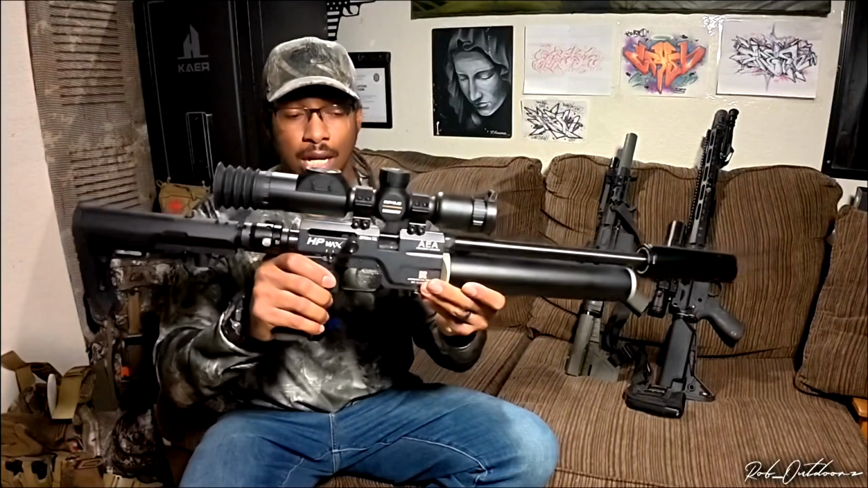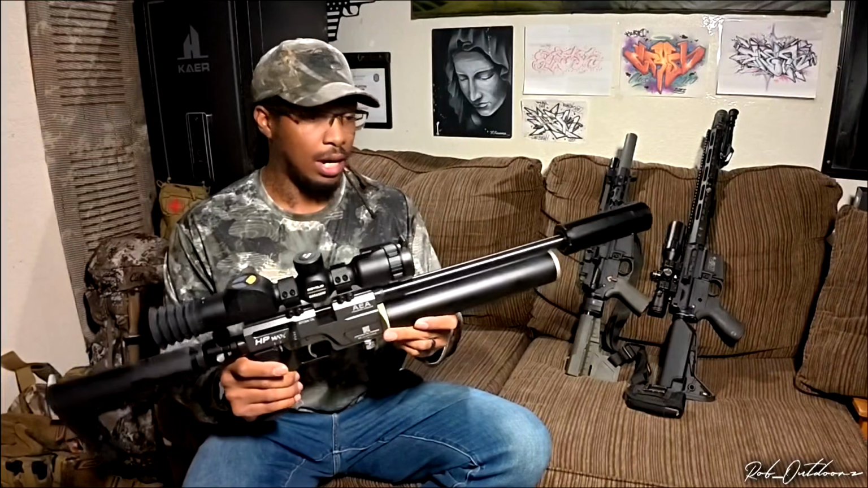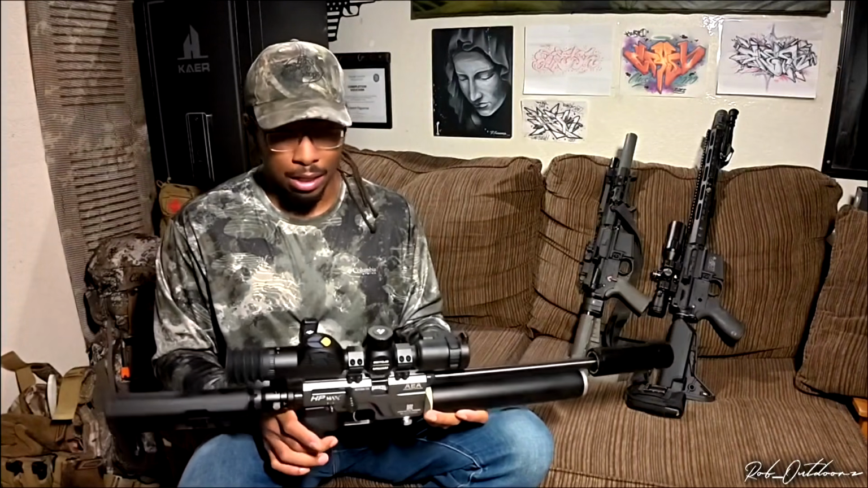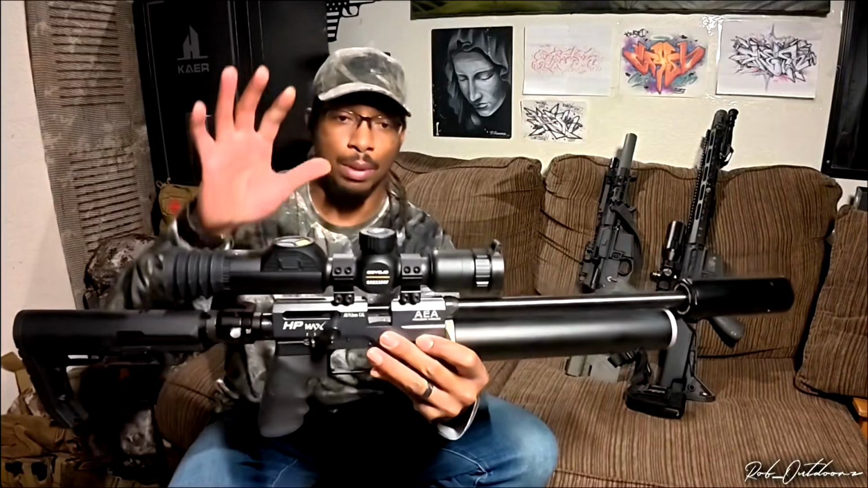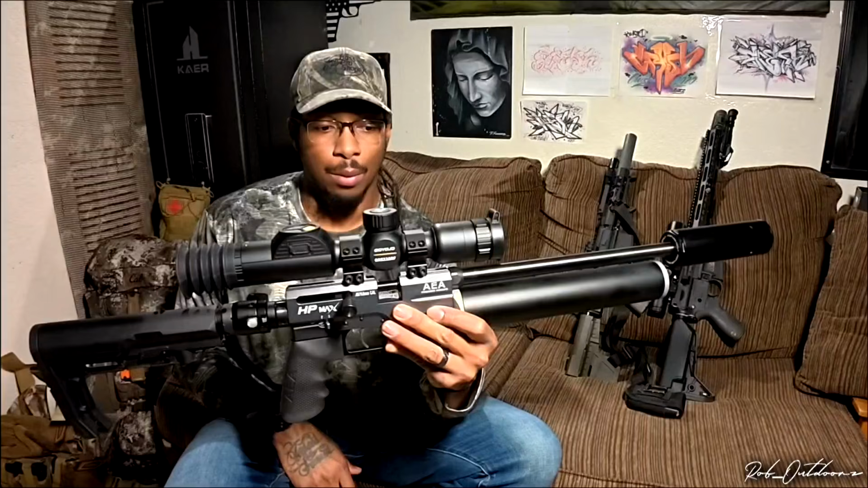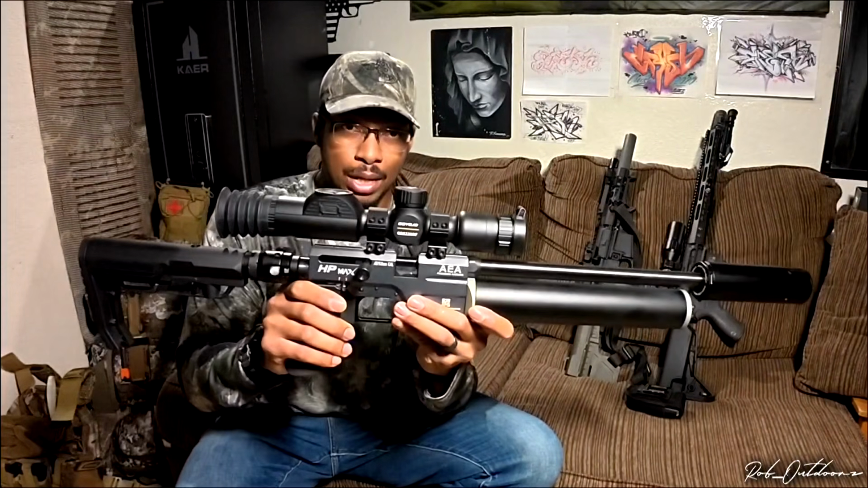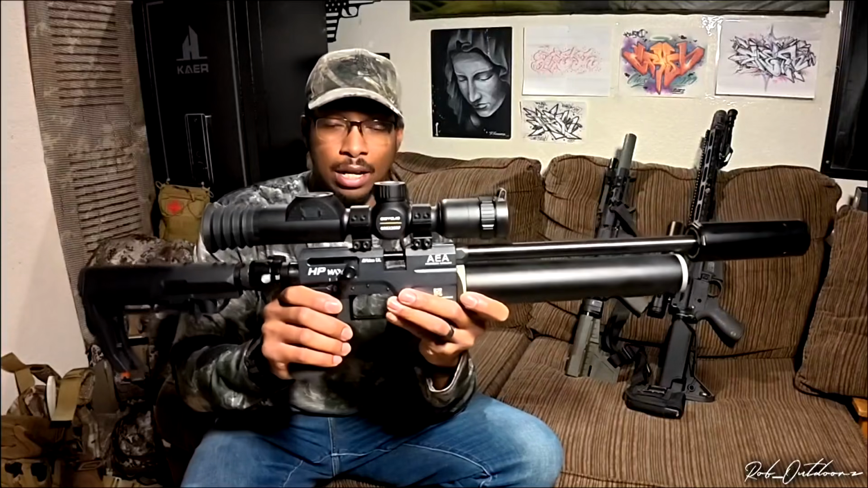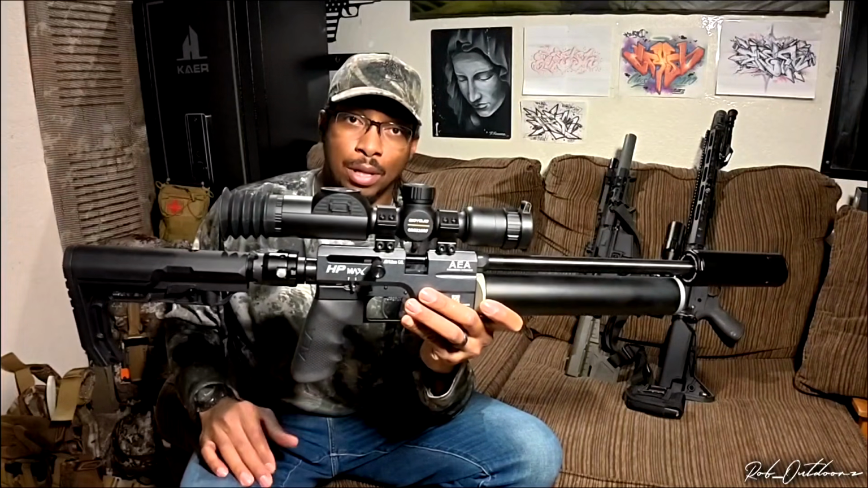Yeah, this is my hunting setup right here, and I bought this to hunt hogs and deer with it, and it's a 457. But the main point of this video today is going to be this really nice thermal imaging optic that we have on here. Now, I'm going to go ahead and remove the optic off of this air gun so that we can go in depth and I can show you guys a little bit more up close.